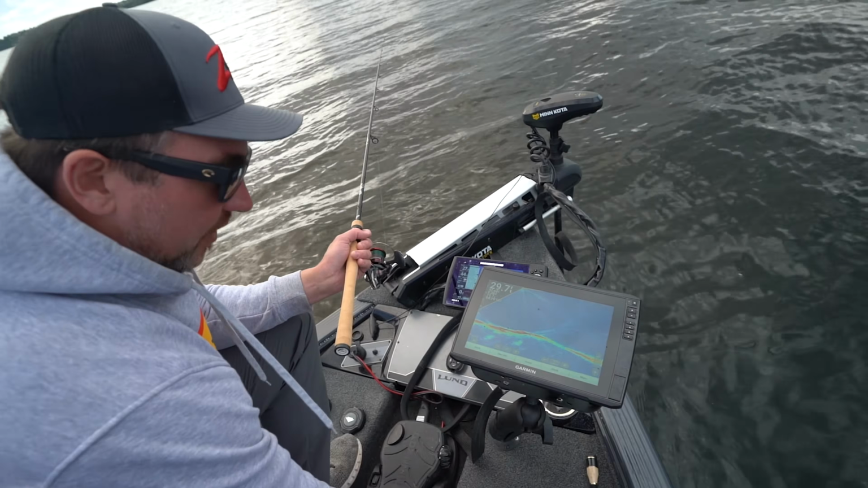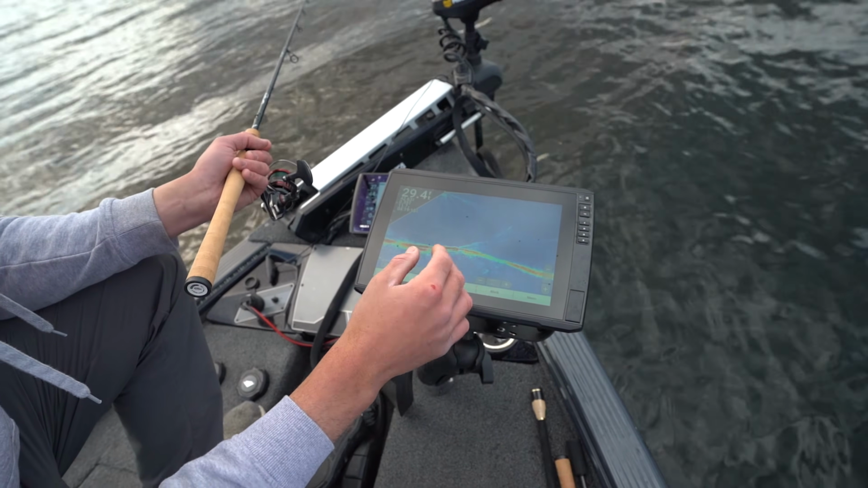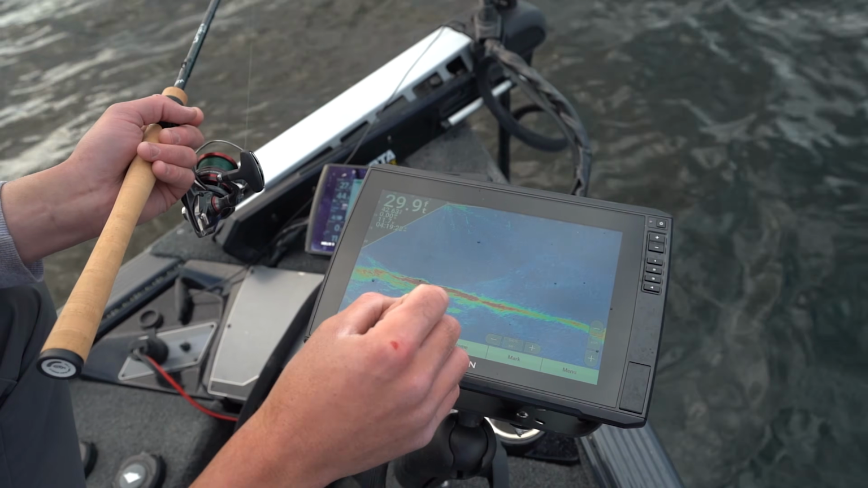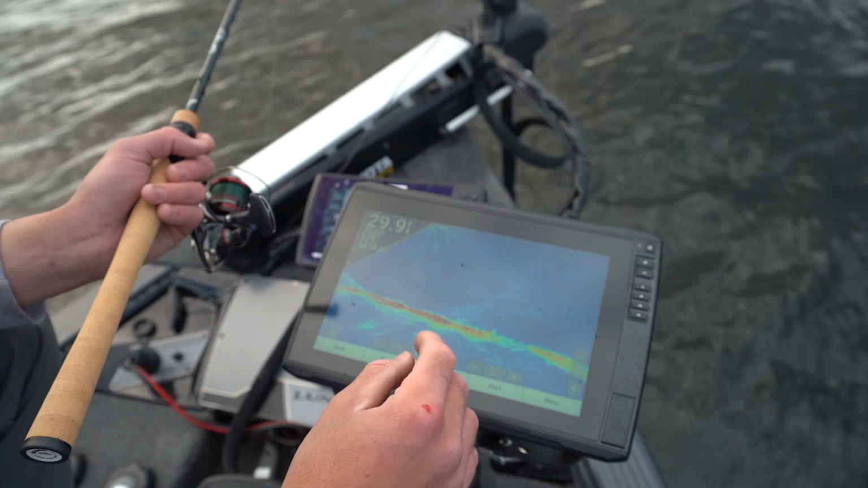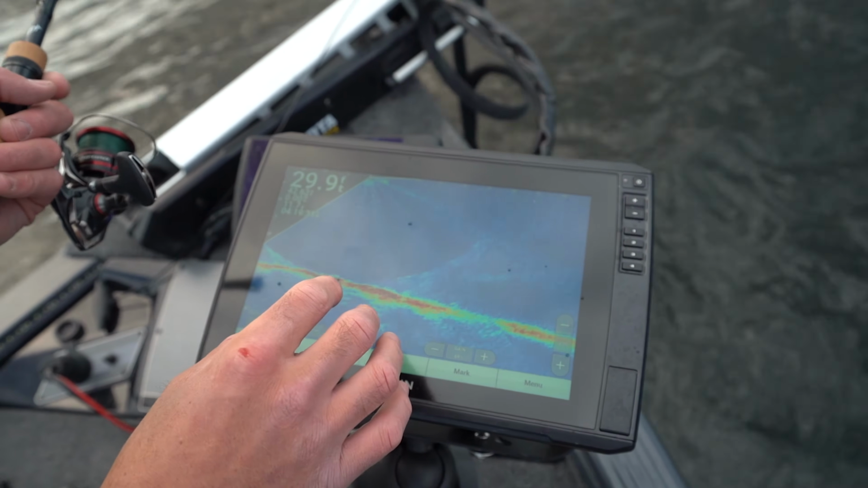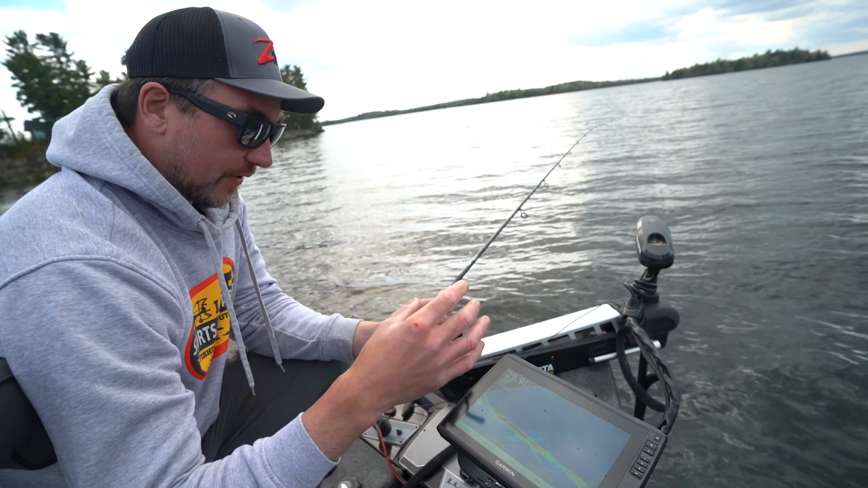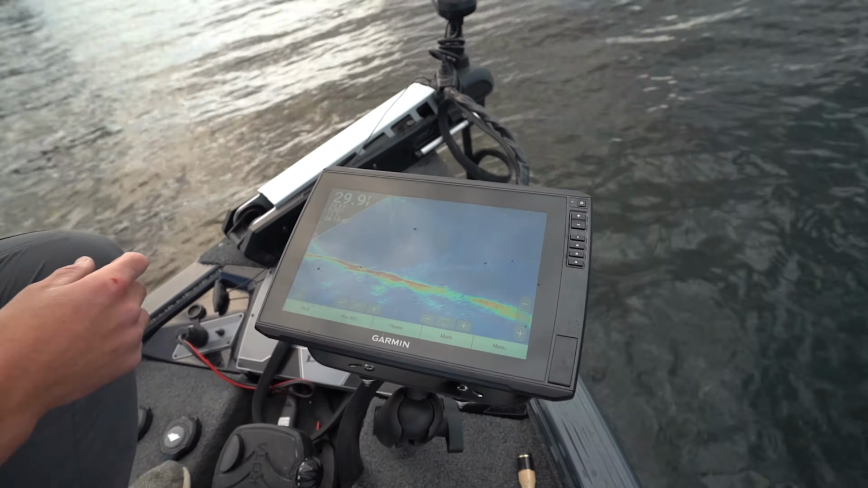Another thing I want to touch on, and I think it's pretty important, is the color palette. A lot of people like the amber one. I like the blue one just for target separation. That's what this game's all about. You're not going to see them sticking out like a sore thumb, suspended off the bottom like you can with a lot of fish. This is all about target separation. I need to be able to look at a boulder and see a little hunk of red moving around in there that I know is going to be a bass. Here comes one right there. They're just morphing out of that rock.